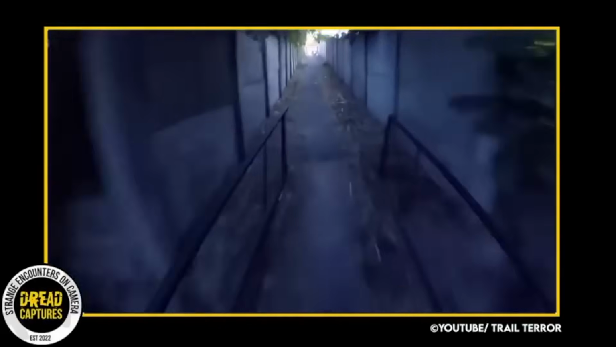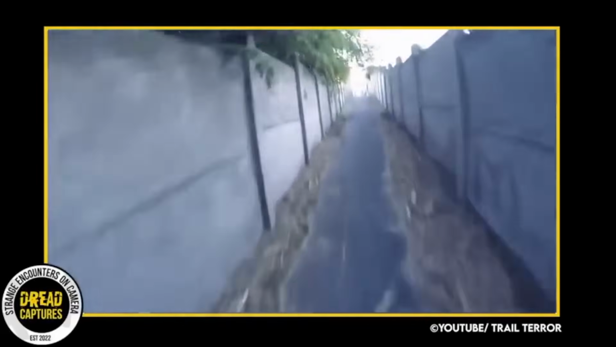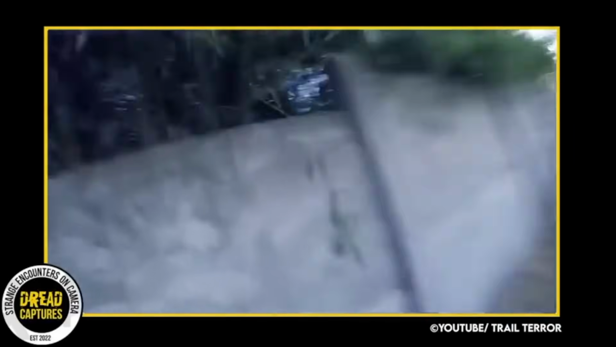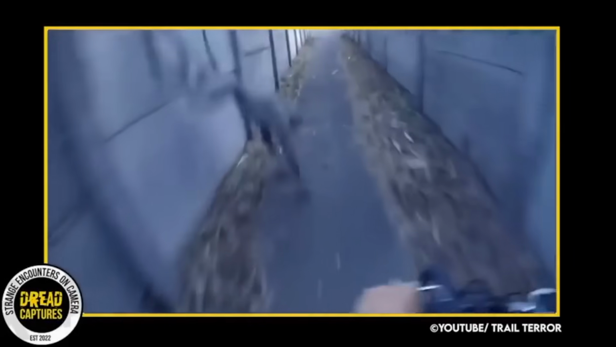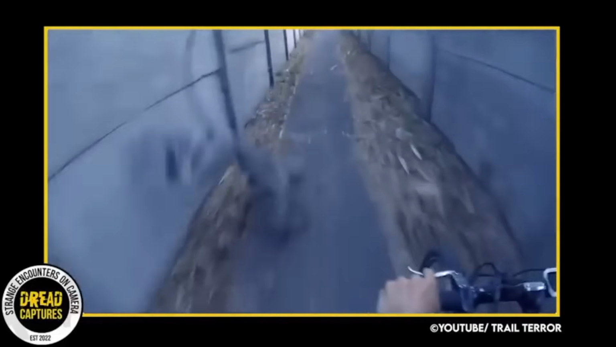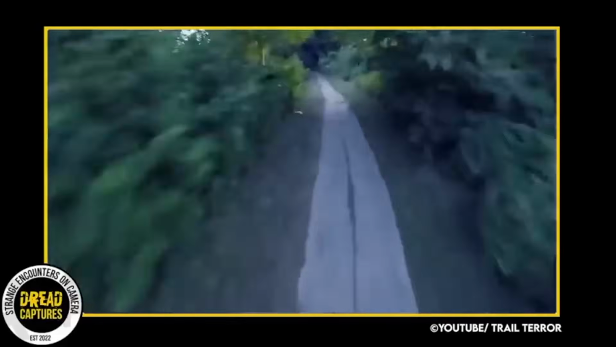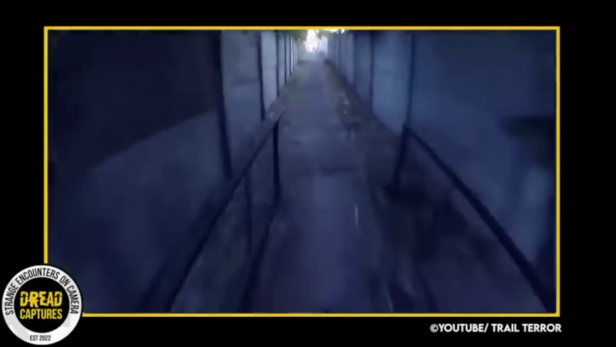When we slow down the footage, it definitely looks like it could be a monkey. But the biker says no way that was just a monkey. According to him, it had gray skin, so if anything, it was a dog-monkey combo. So what do you guys think? Was it just a monkey and the biker got spooked for nothing? Or is it something else entirely? We may never know. However, let me know your thoughts.